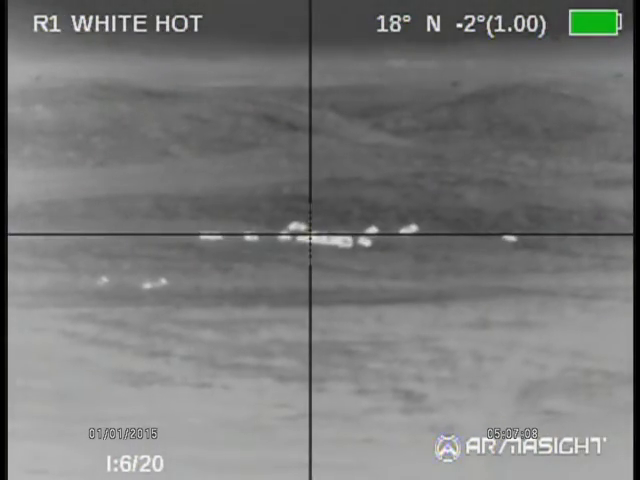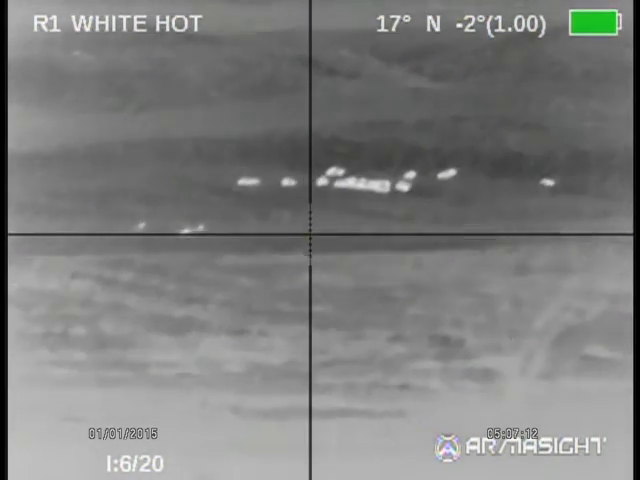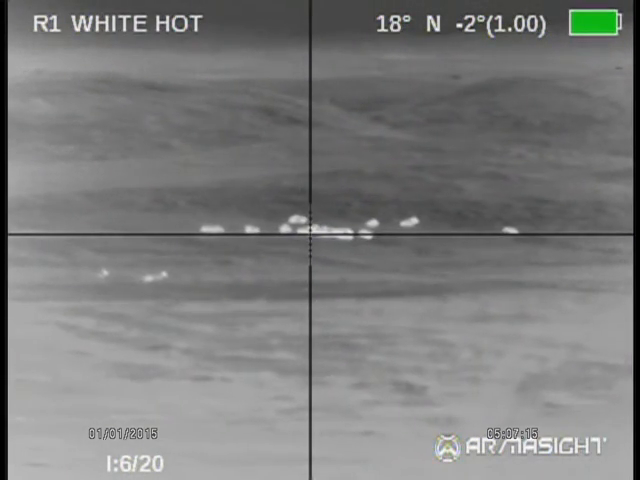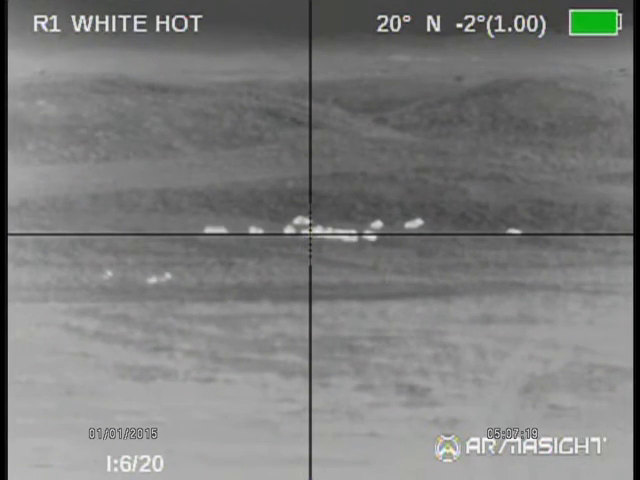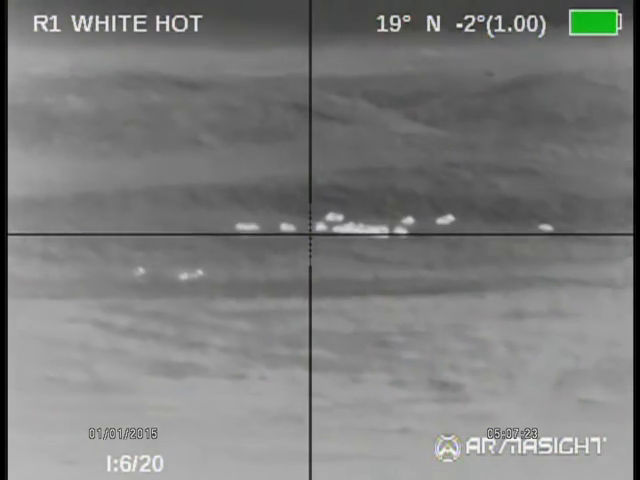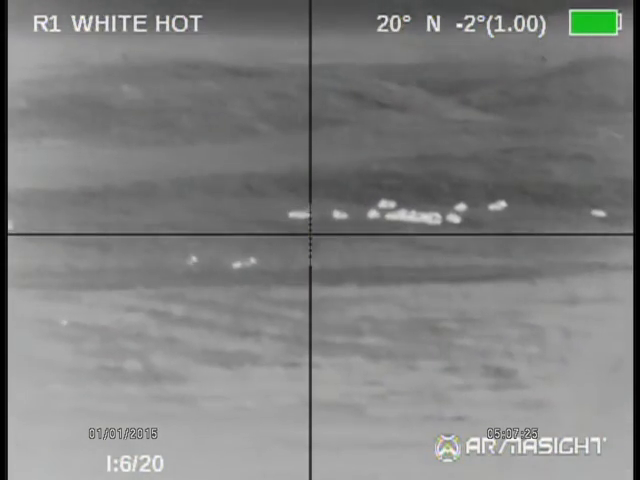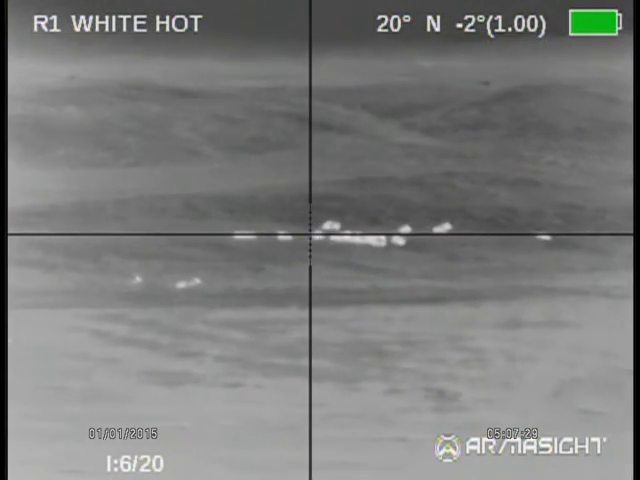That Radius, I know there's gonna be a lot of questions on that. It's a co-aligned infrared laser, just like any other rangefinder, but it has a visible laser where you sight in the visible laser, which is also co-aligned with the infrared laser, which is your ranging beam.